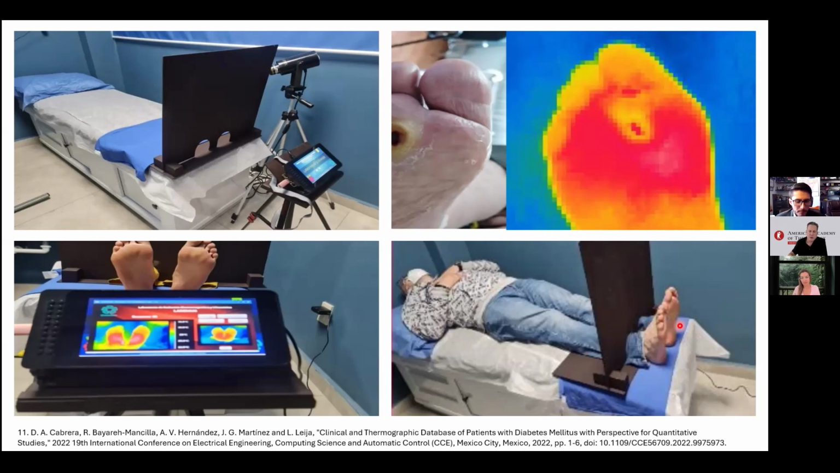Okay, because on this image we have something interesting to discuss: the patient is wearing clothing during the analysis. Most of the time we imagine this could have influenced the plantar temperature readings by retaining heat.